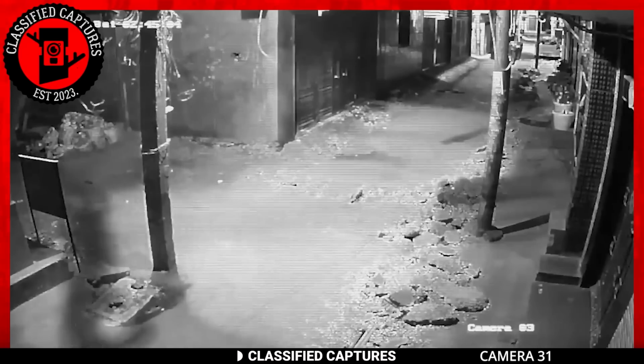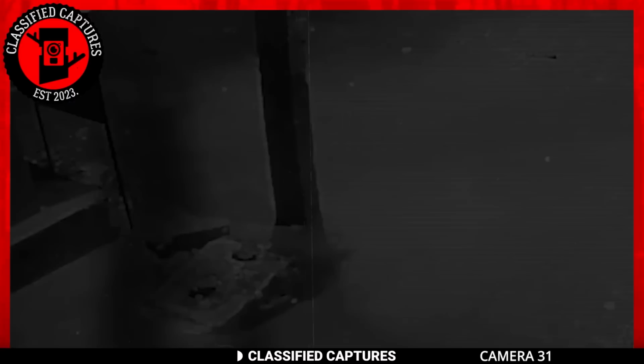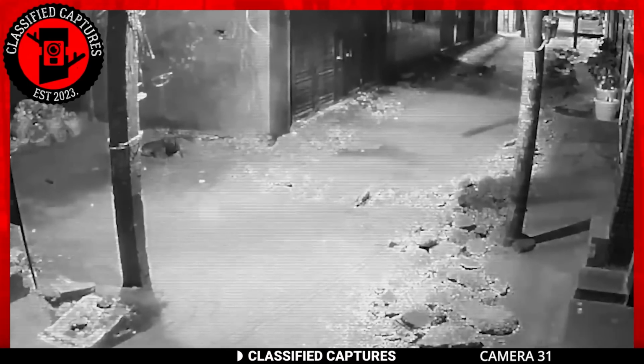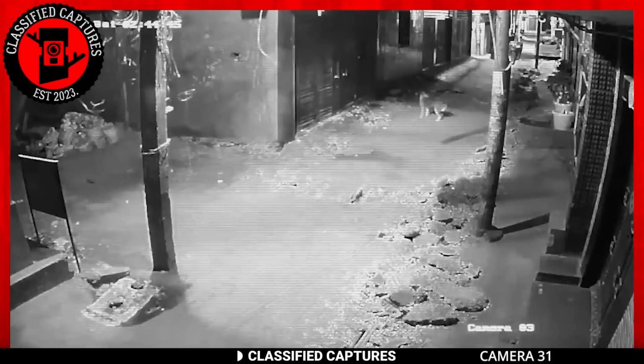This detail raises a perplexing question. If this is indeed a ghostly apparition, it contradicts the notion that ghosts lack shadows. So what could this possibly be? This chilling footage was captured by a security camera in the depths of night, when the darkness seemingly invites the mischievous and the malevolent to emerge.